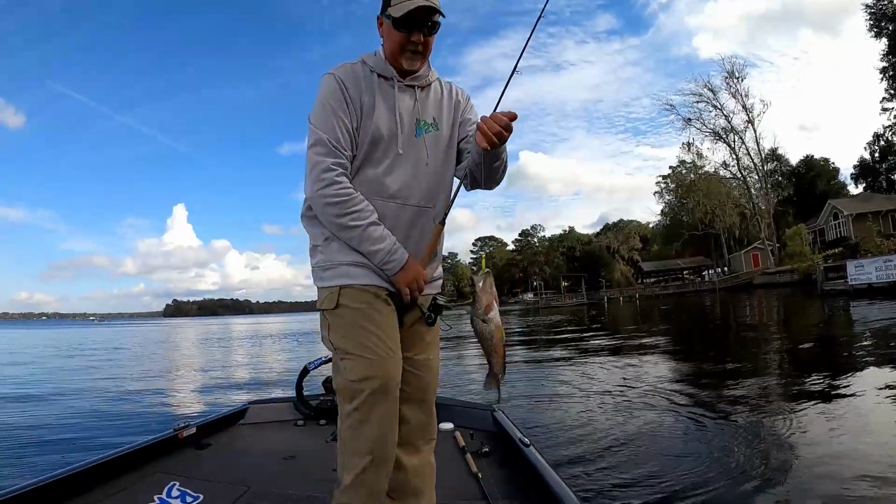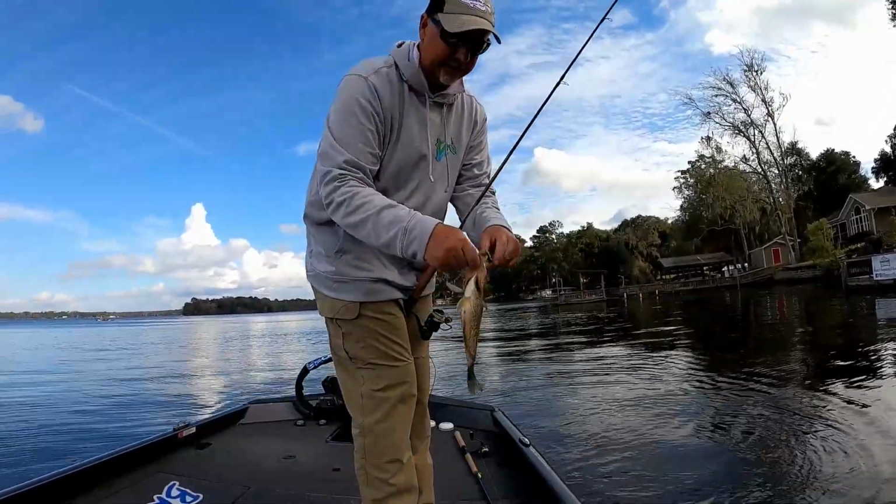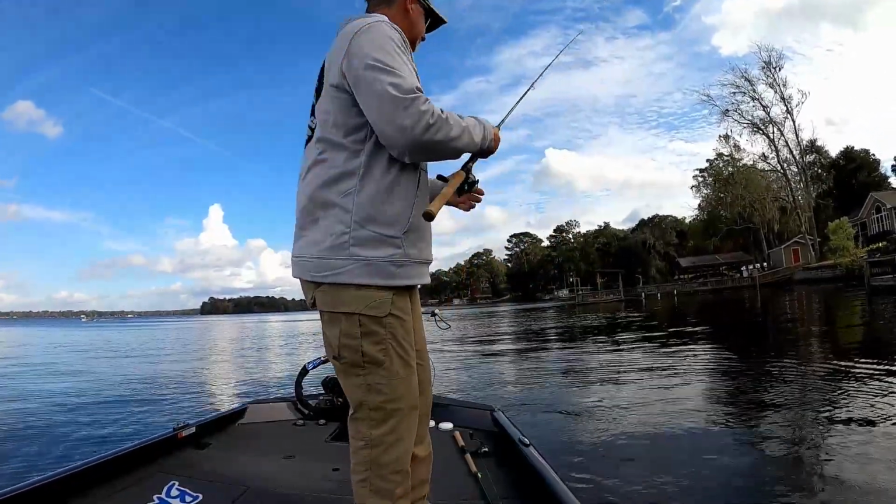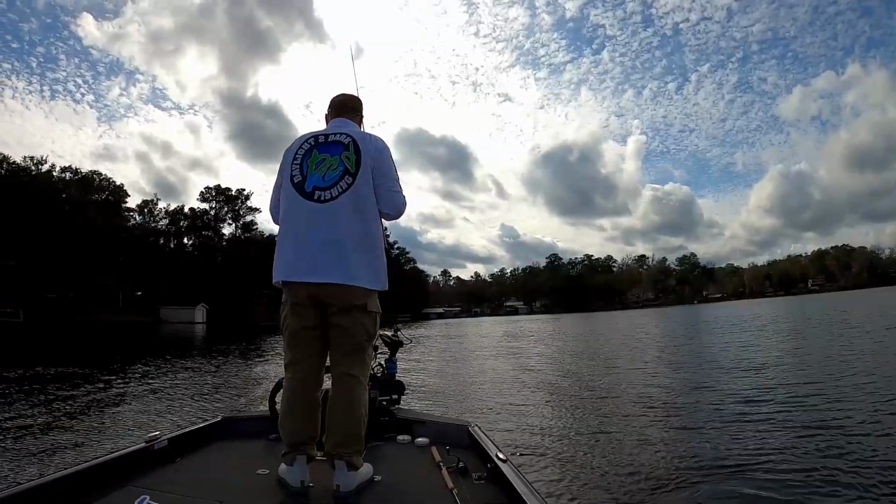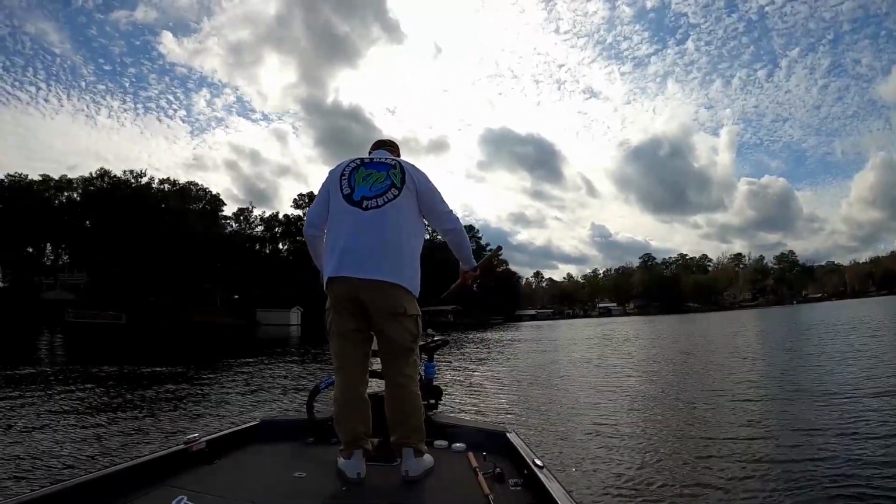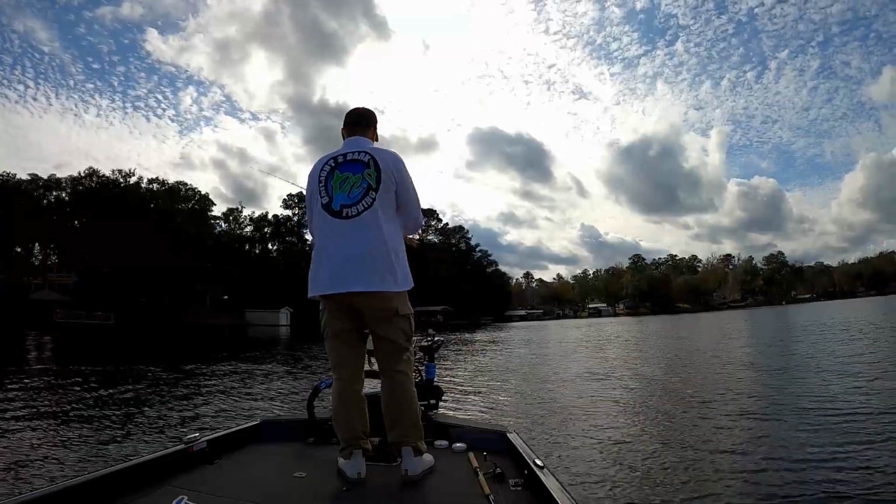There we go, guys. Another nice crappie right up on the bank. Heck yeah. Turn him loose. Control the motor. Figure out what you're gonna do. Bringing half my crappie off.